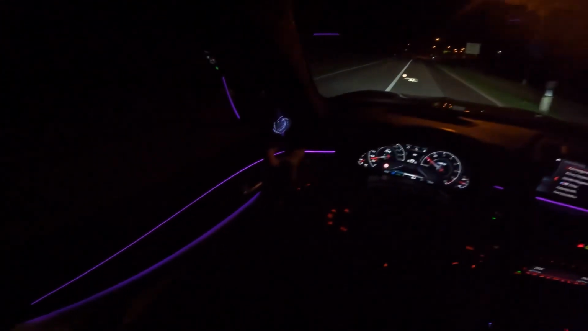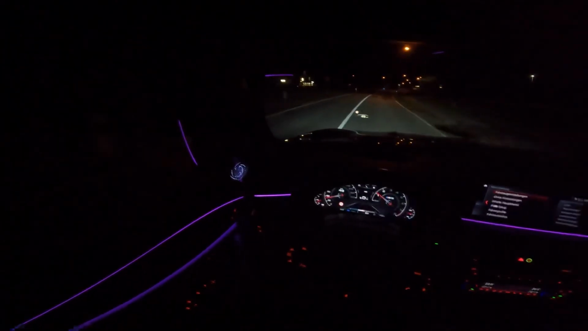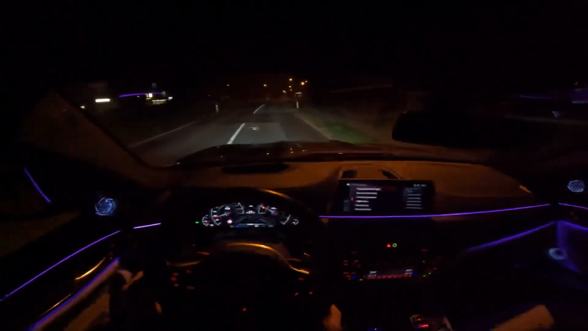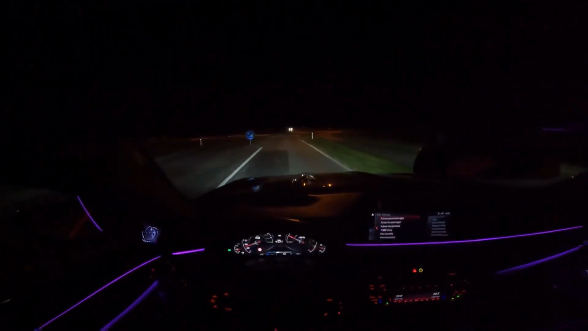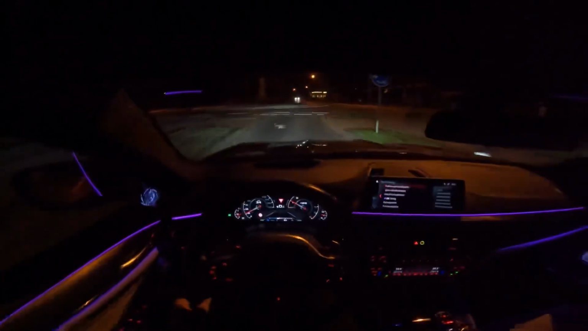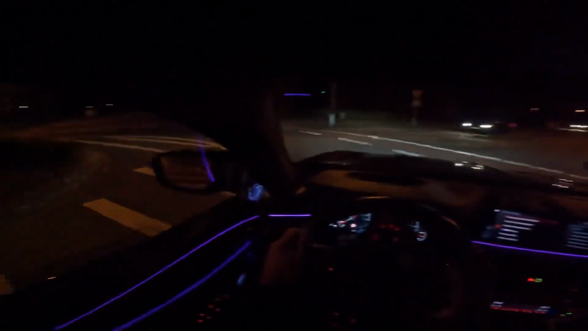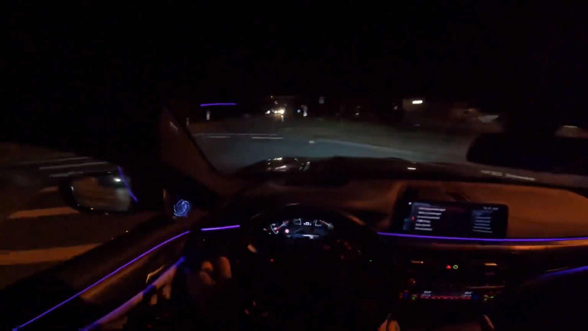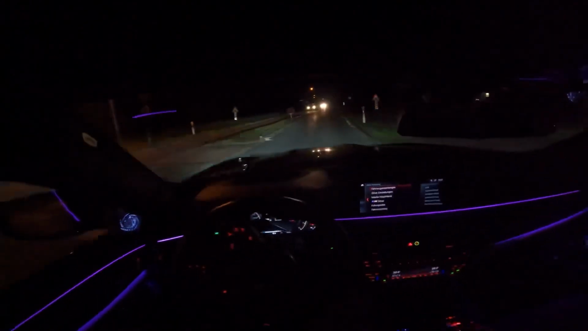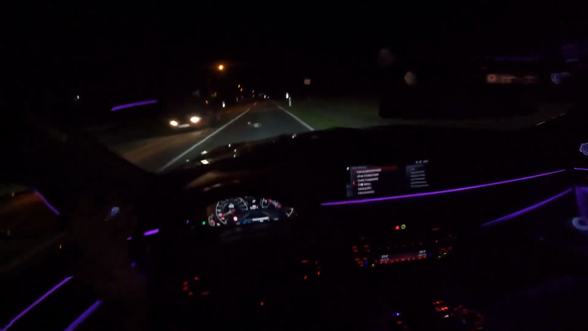Look, we have here the Bowers & Wilkins audio. It's really a nice place to be in this car. You always feel like you're in a luxurious place, which I miss in some sports sedans, but I guess that's the point, maybe. But this car really does the balance well. It's a perfect luxury car and it's a perfect sports car. It's really damn sporty and it's really damn luxurious.